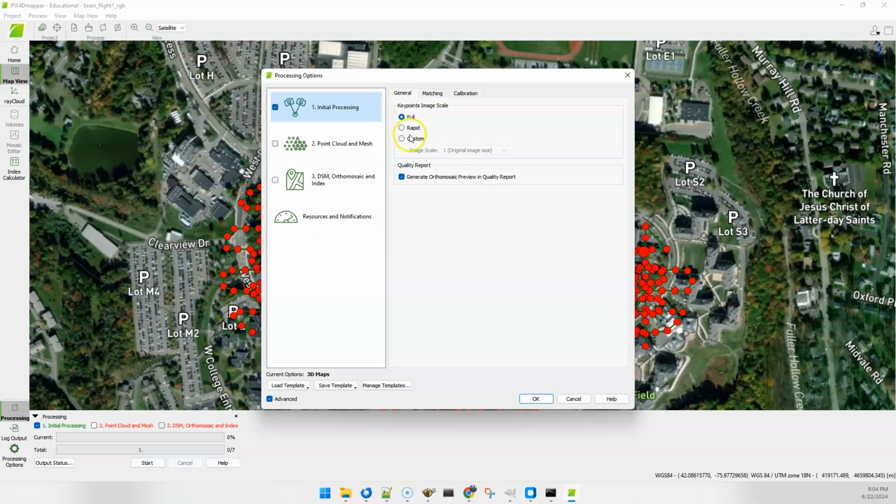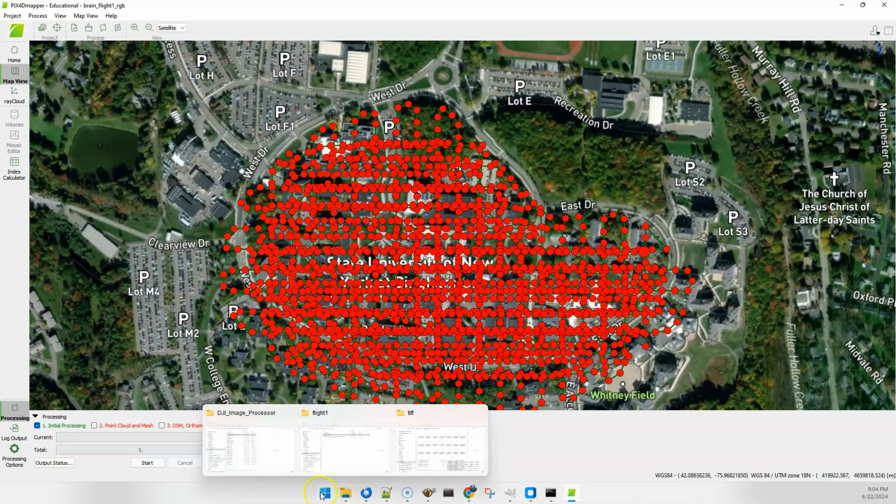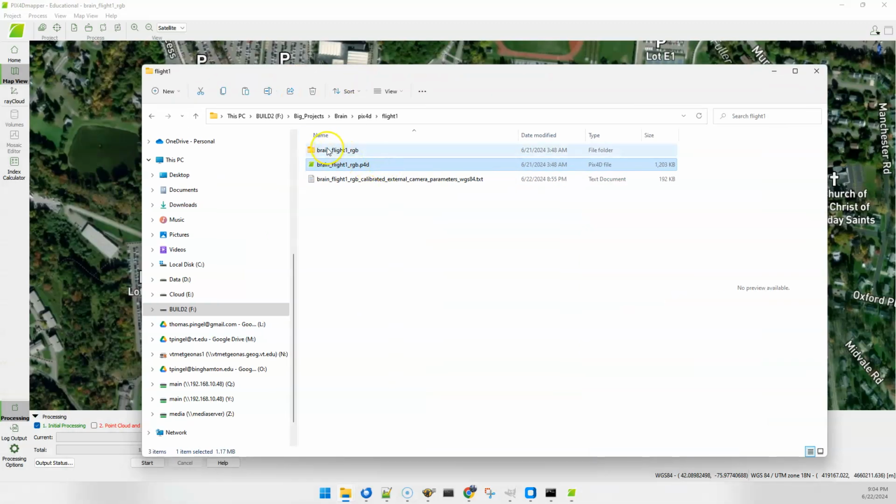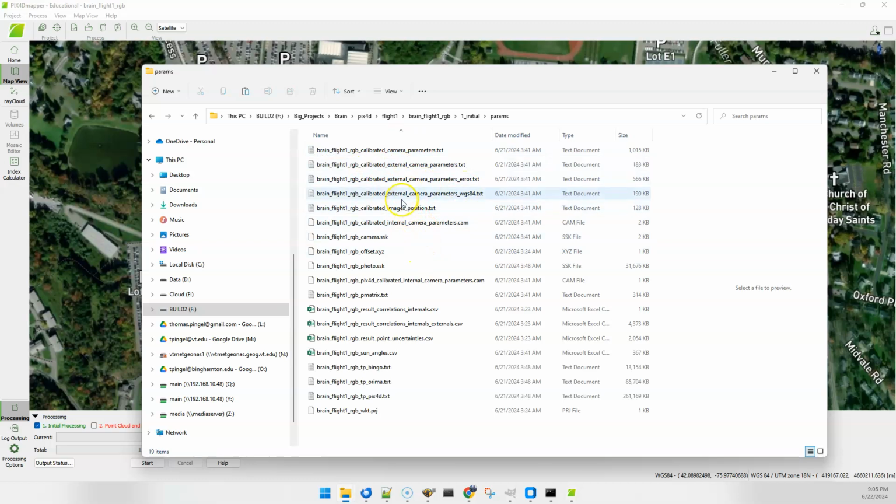All of these are pretty typical parameters, so I left the key points at full. These are just default stock mapping settings, so nothing interesting going on here. When you run this, though, what you get is the output. And as part of that, I use Pix4D mapper to do this. As part of that, you get several configuration files, and one of those files contains information about the final location and orientation of the camera when it was taken.